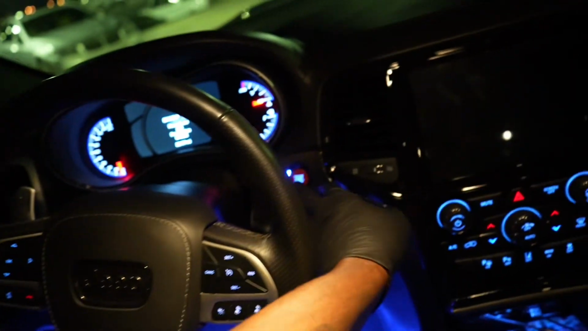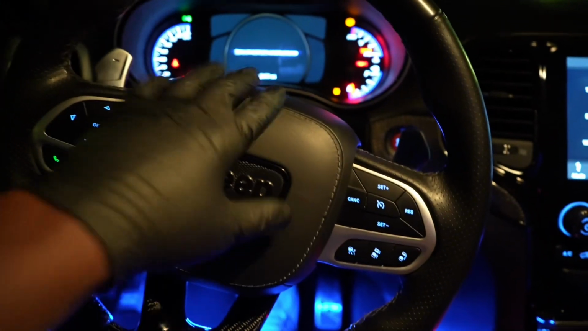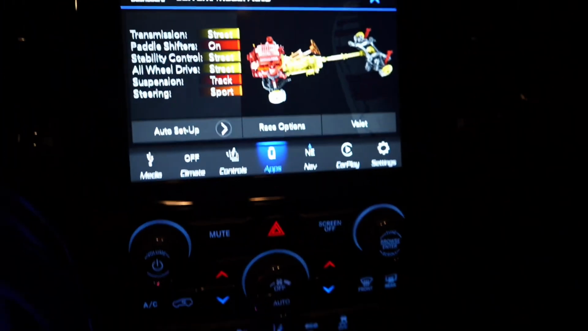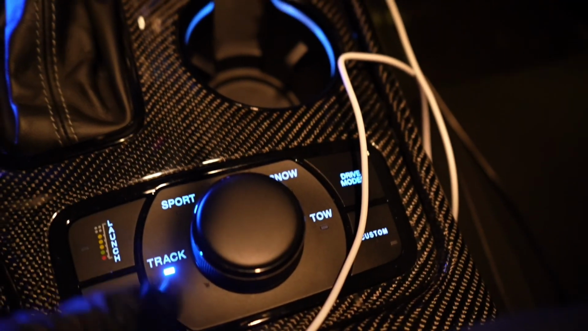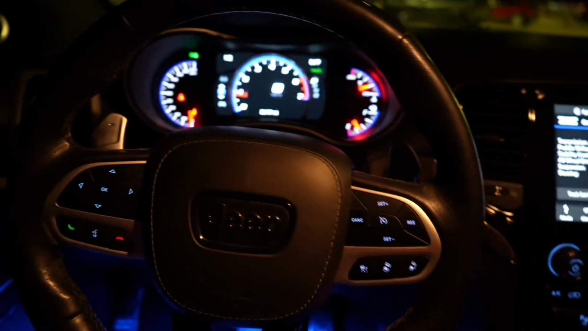So we're in the Trackhawk right now. We're gonna go ahead and start this thing up. Yes, sir. Y'all already know we gotta go drive mode. We don't do nothing but track mode, y'all. Nothing but track mode. Traction mode off. And here we go, y'all. And we off.